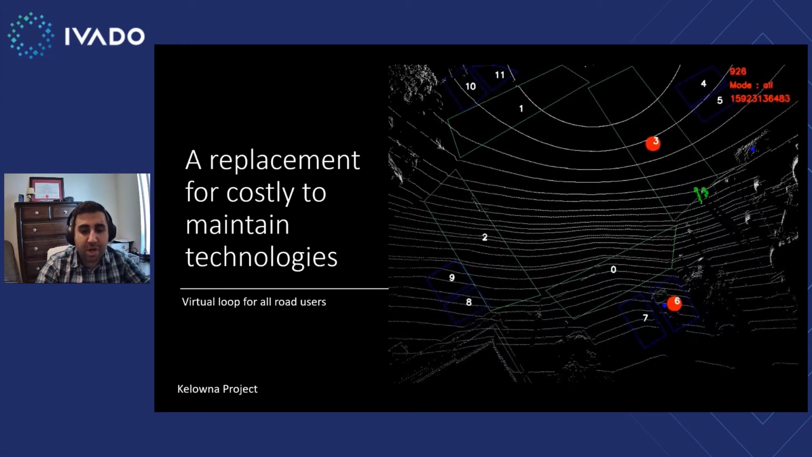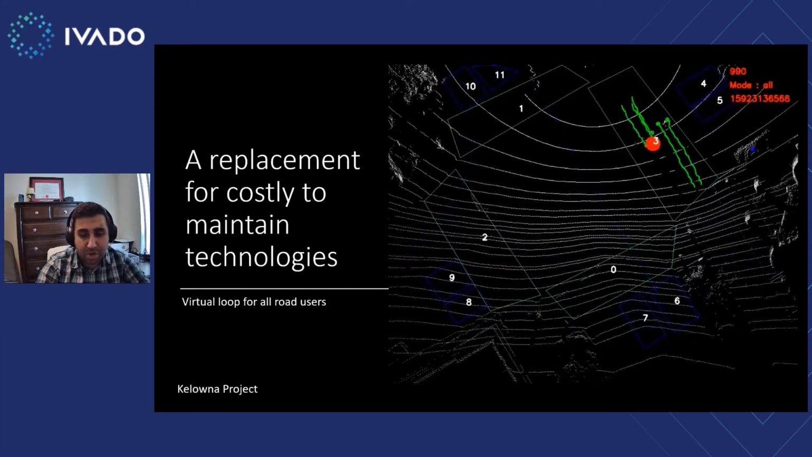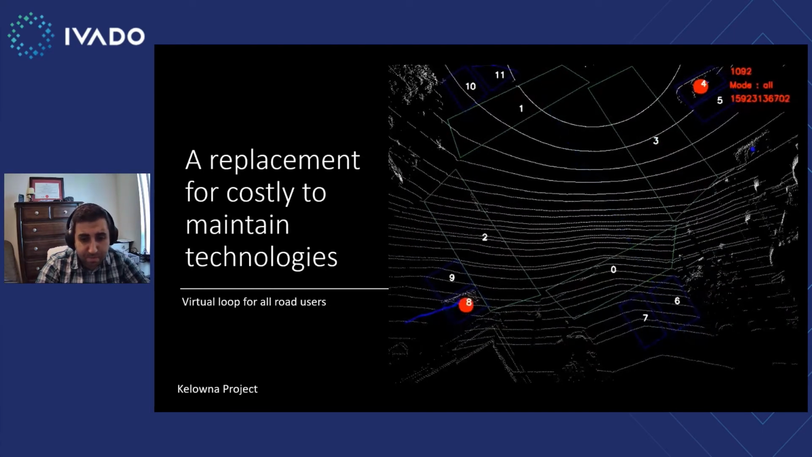So this is the way that we're changing how we structure traffic monitoring and management in general, expanding from just considering cars to taking into consideration other types of road users, including vulnerable road users.